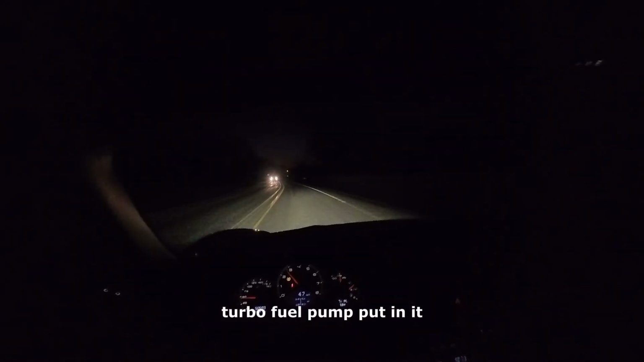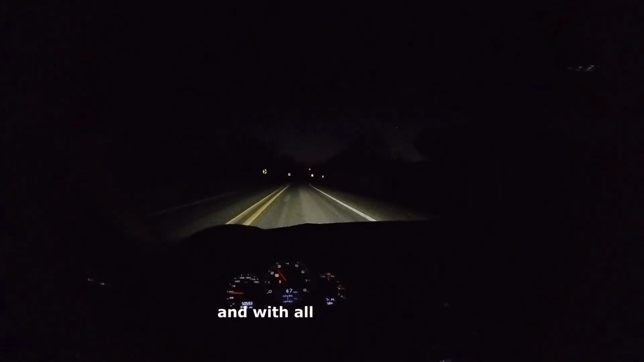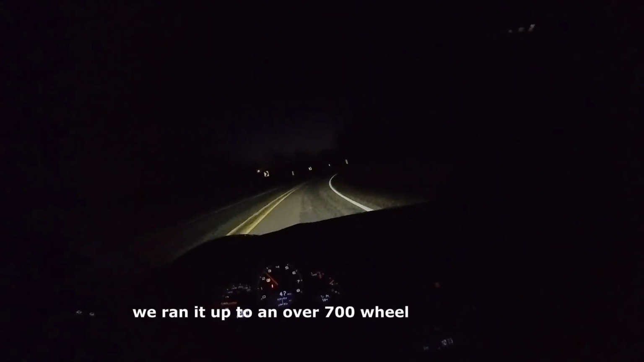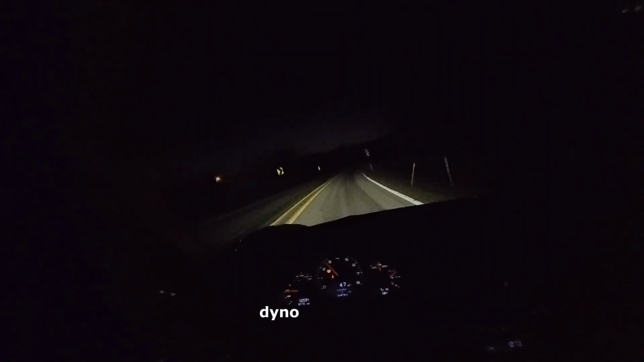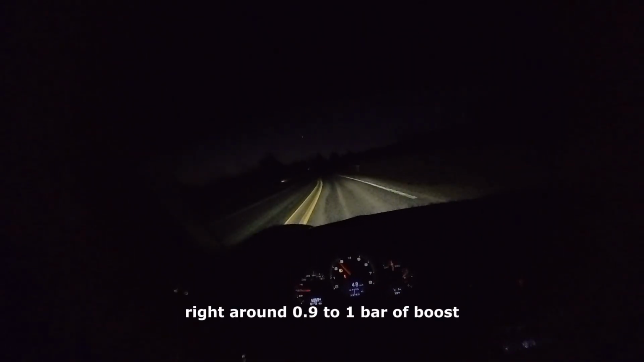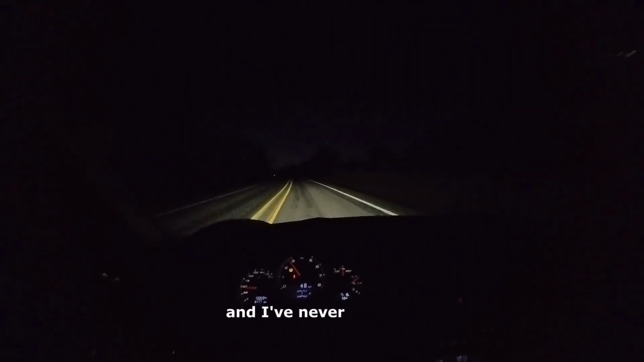Anyhow, this thing also got a 997.2 turbo fuel pump put in it because we've run E85 on this, and with all the upgrades, we ran it up to over 700 wheel horsepower on our Dynapack dyno at only right around 0.9 to a bar of boost. So it's pretty happy, and I've never driven it.